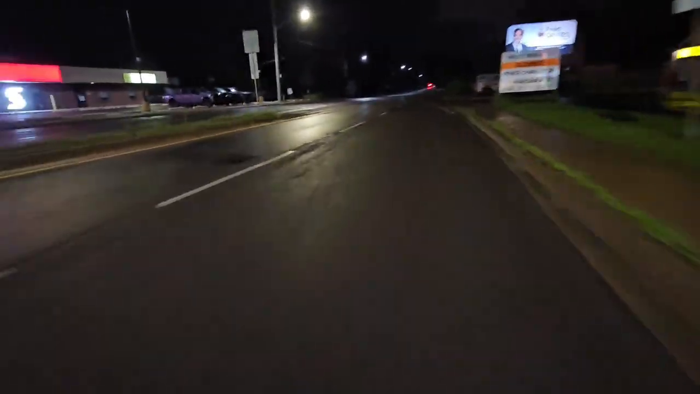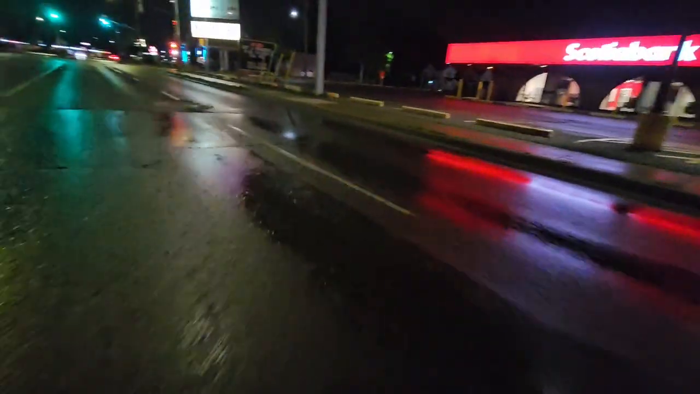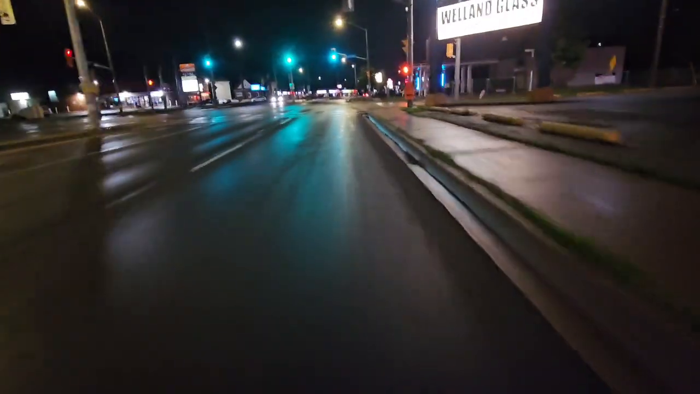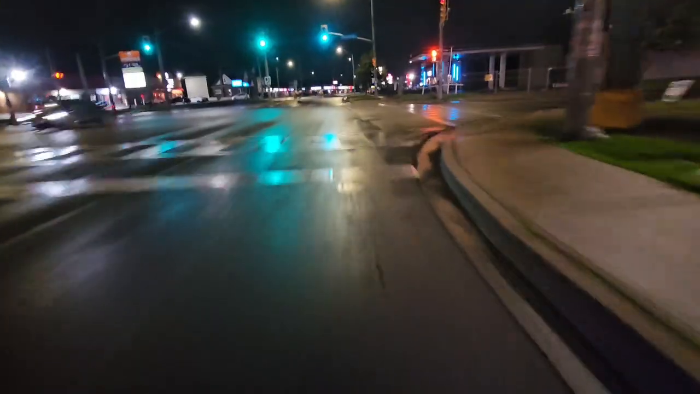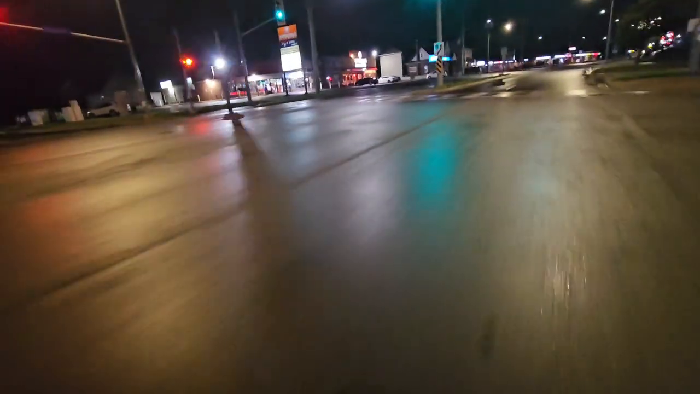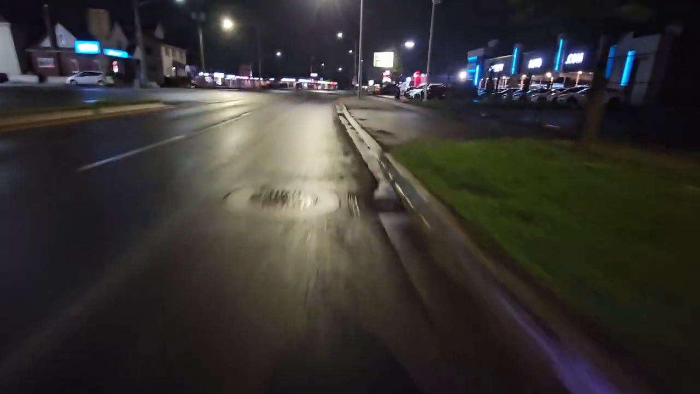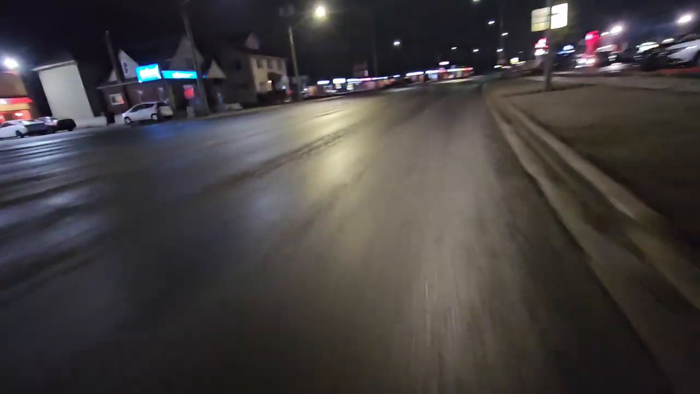Cheat a little bit here. It's a dead night, barely any cars. Okay, well, there was one. I don't know why they come out of nowhere when it seems to be dead.